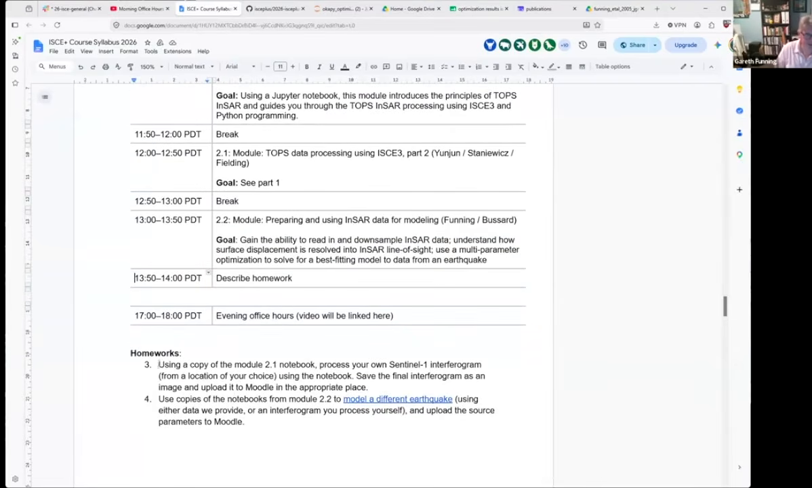But we have homeworks for you today. Yunjin already mentioned the first one, which is to process your own interferogram at a location of your own choice using his ICE3 notebook. You can save the final interferogram as an image and upload it to Moodle as the proof that you did it.